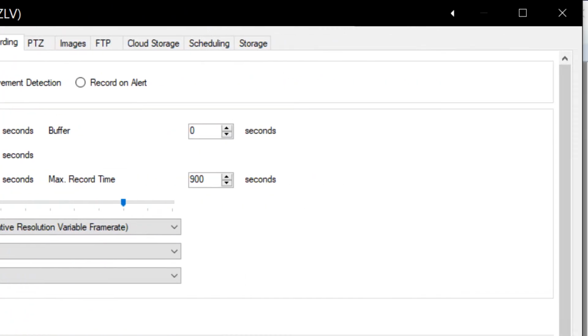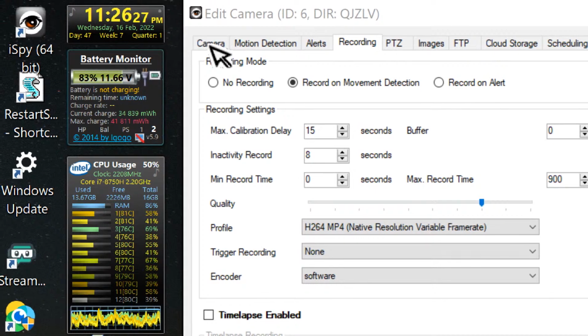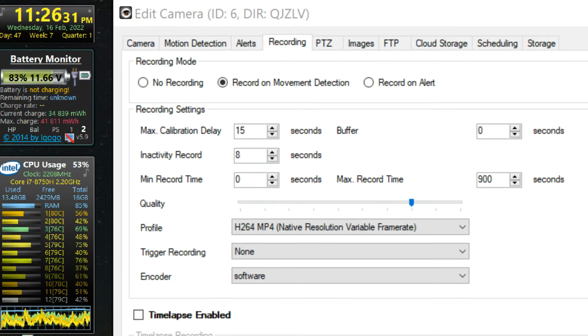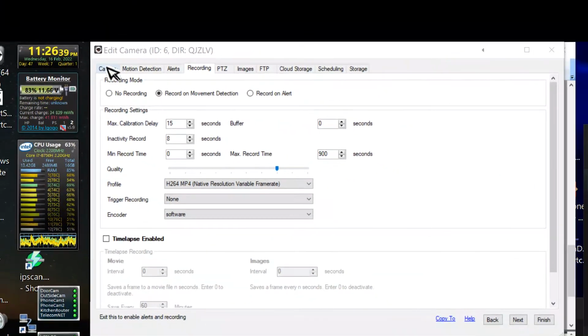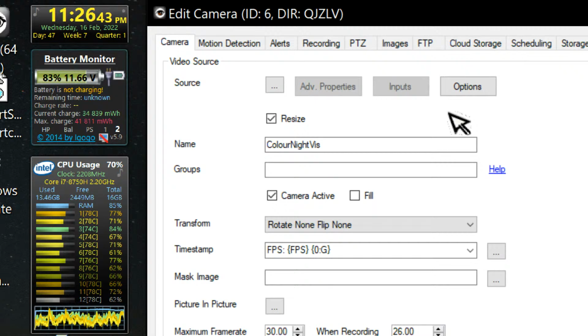Recording camera. So what's it set to at the moment? Why is it not moving over? Oh, there we go. Let's see. Source.